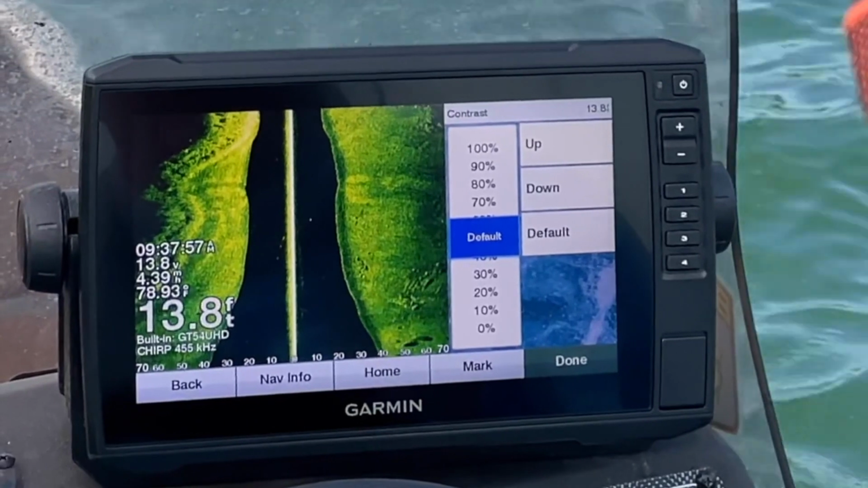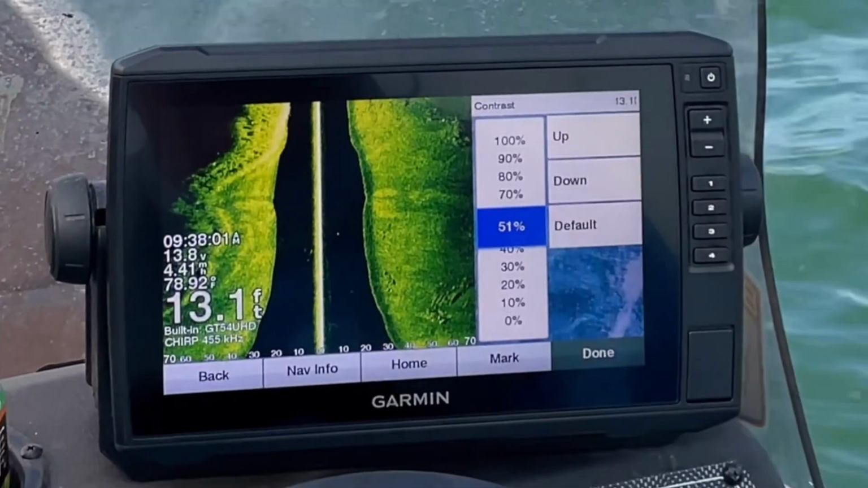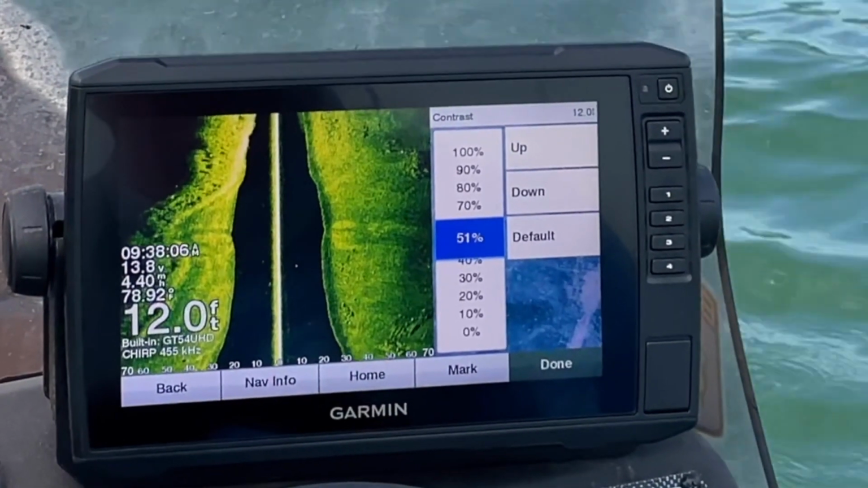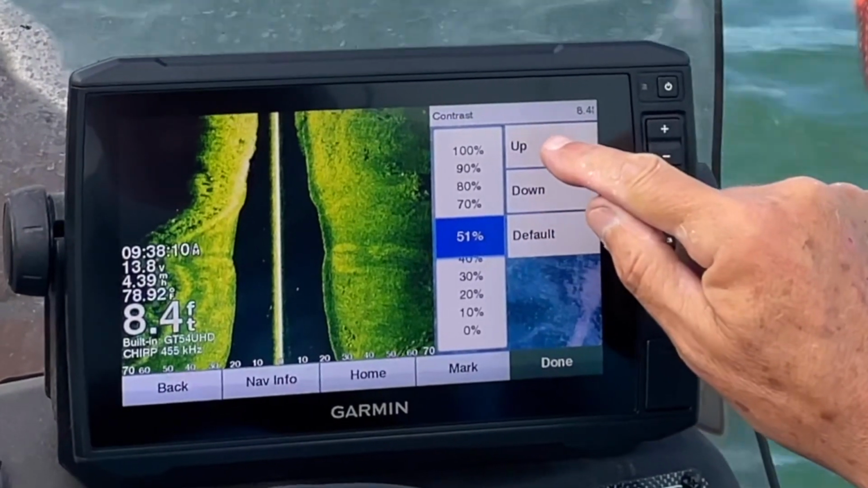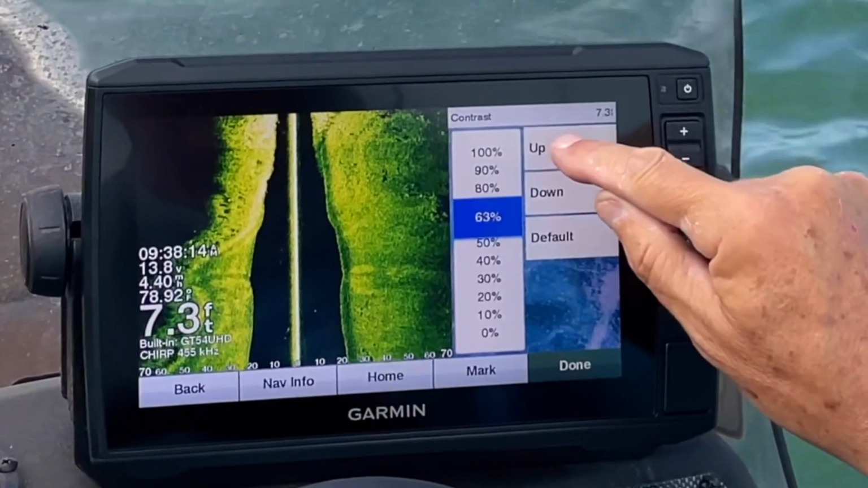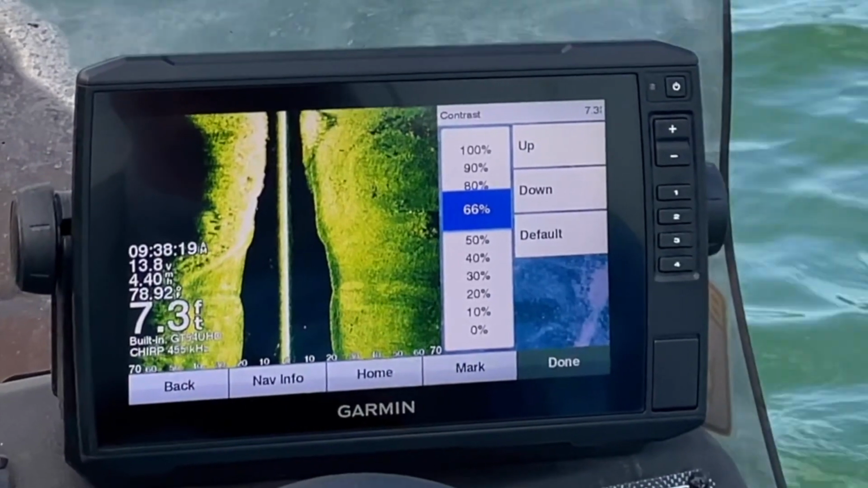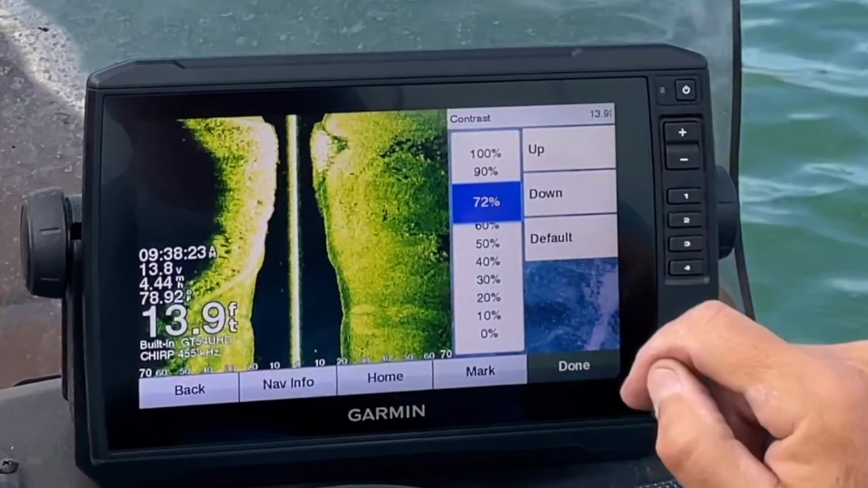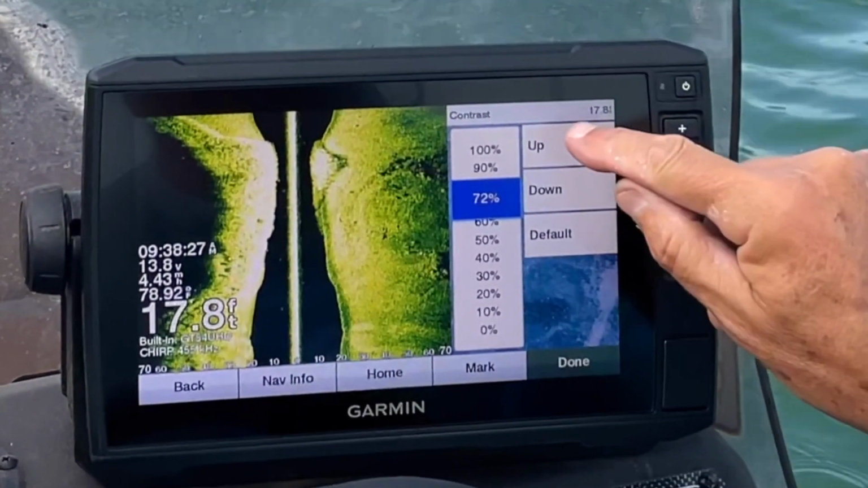Now the default is 50%, and the default's a good place to start, but I like to run it at about 80%. Now what's nice about this is you can see what the picture is going to look like as you're going through the water, and that's a pretty nice feature. So again, here I'm dialing it up a little bit for my preference. Now on the screen it may look a little bright to you, but in real life it looked pretty good to me right at 80%.